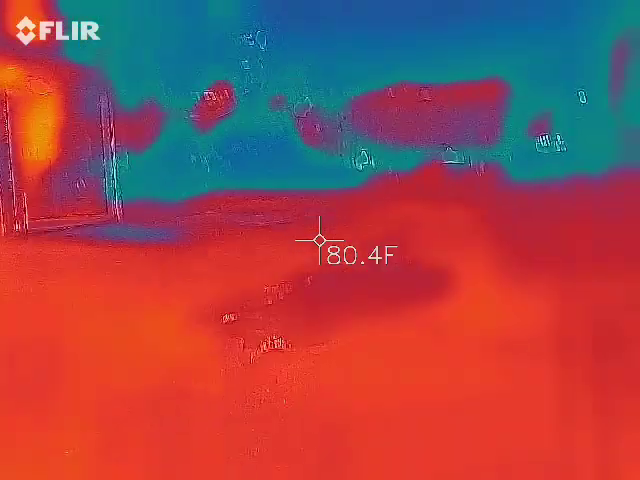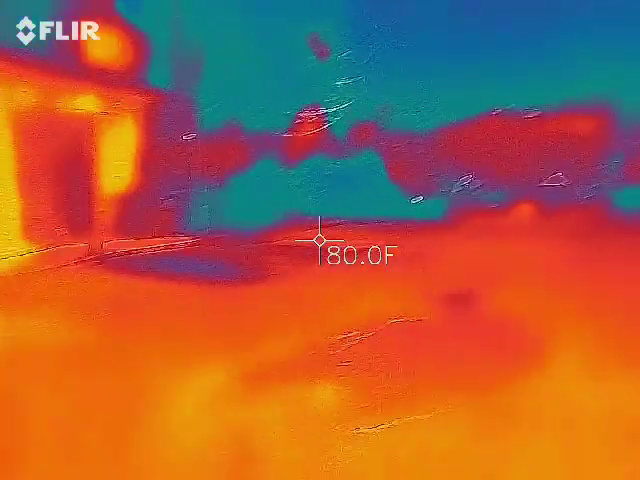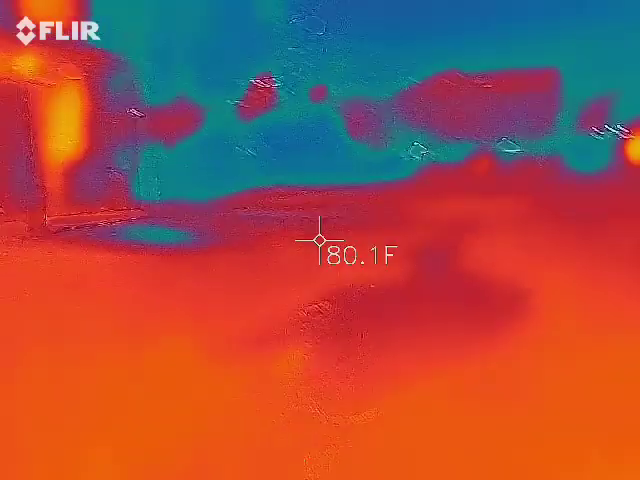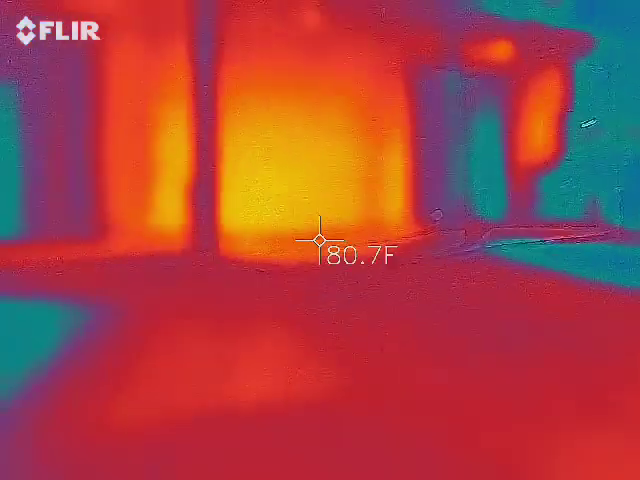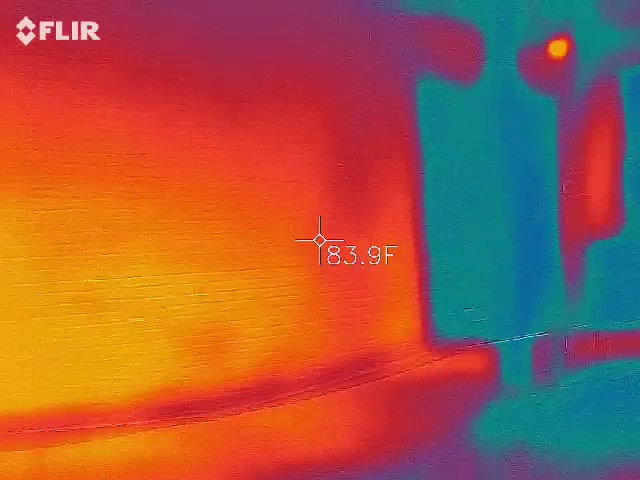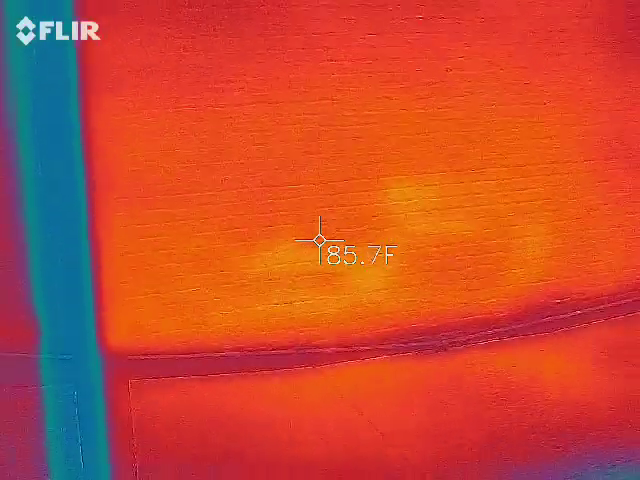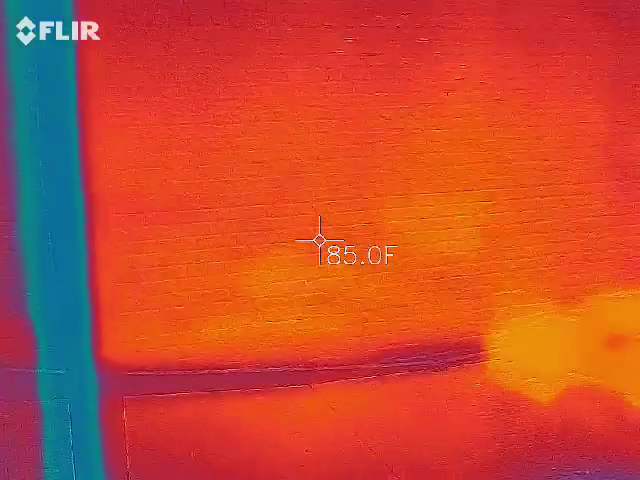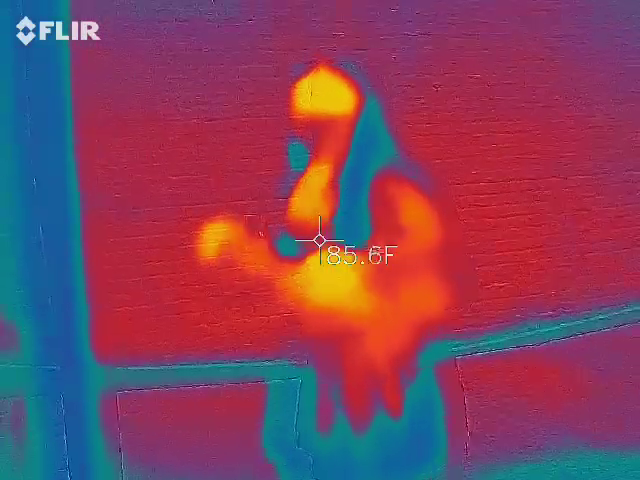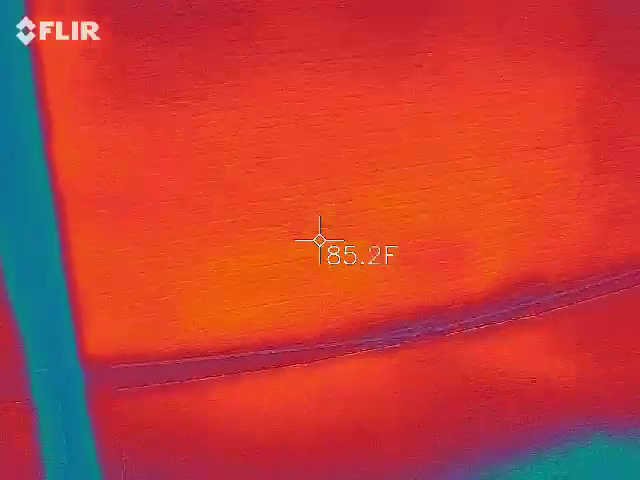I'm trying to remember the whole thing because my dad normally works with the heat thermal imaging camera. So, up against this wall. This way? If you were to point it just at the wall, see how it says 8520. Right. And then if I were to walk into it, now what's the hottest thing in the camera? Your face, forehead, and your hand. Because you're over 90 something.